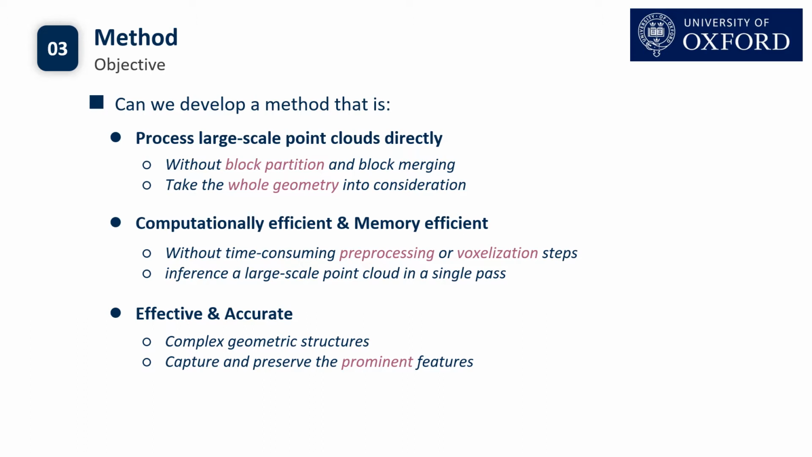Second, the network should be computationally efficient and memory efficient, without time-consuming preprocessing or voxelization steps, so that it can infer a large-scale point cloud in a single pass. Finally, it should also be effective and accurate. It can capture the complex geometric structures and prominent features.